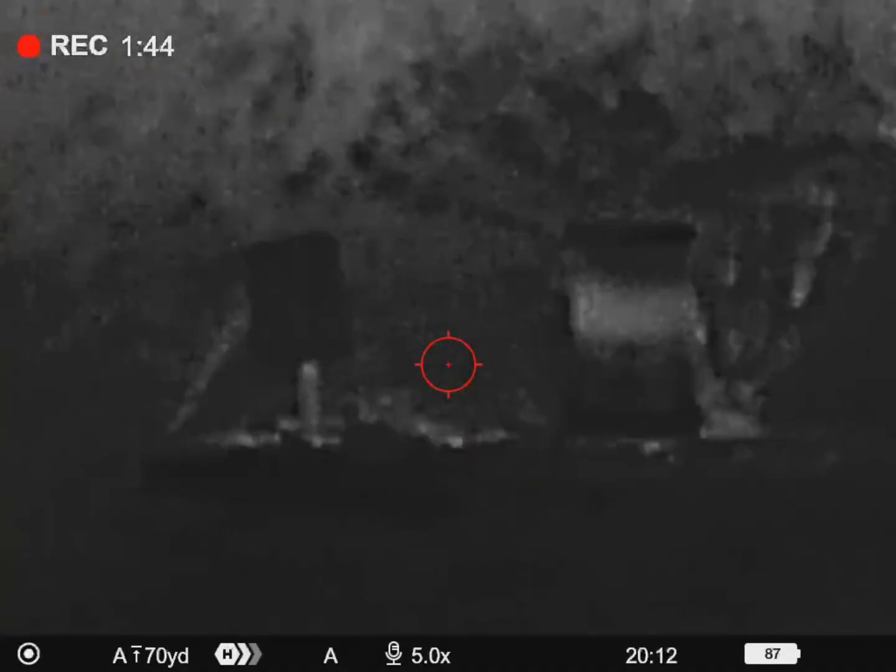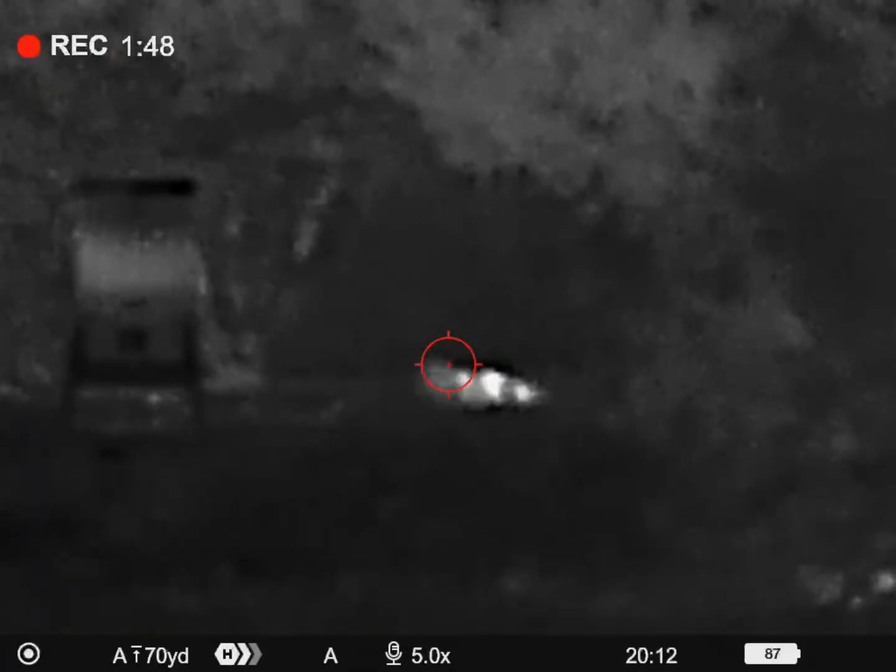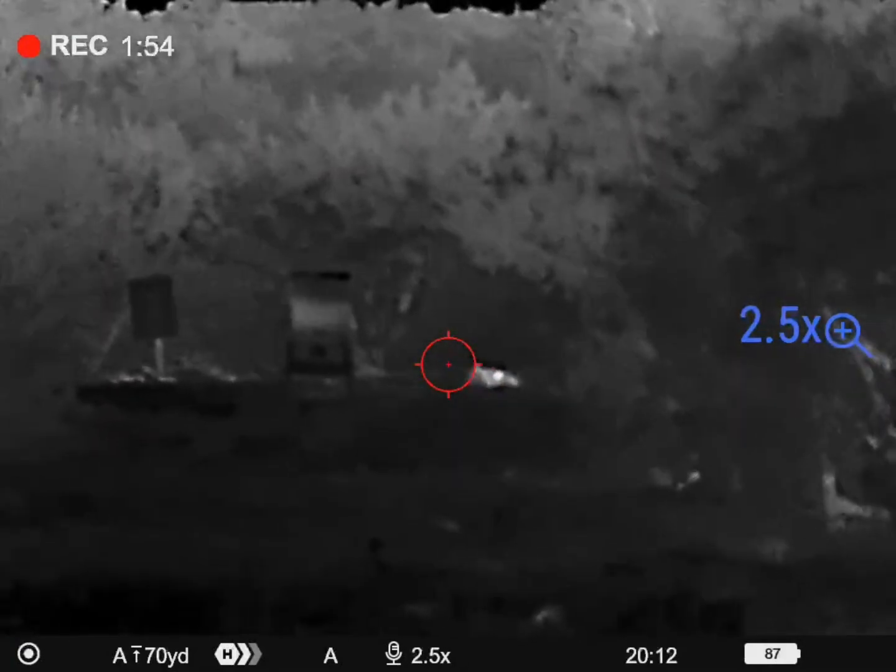Once again, we've got a pretty good headshot there, and the hog will go into what we call the death kick. But you need to stay on them, because believe me, they will get up and run even after you've knocked them down like this.